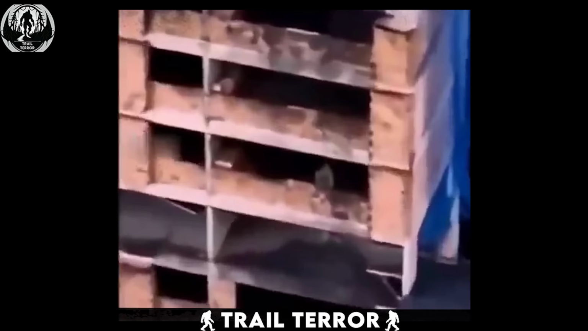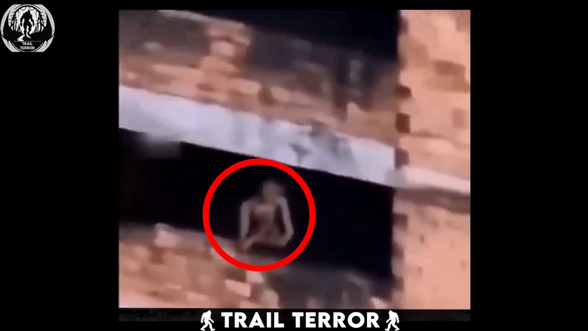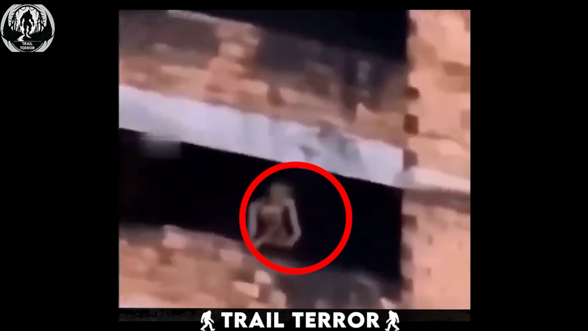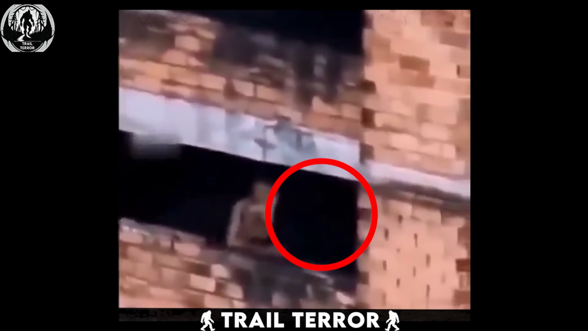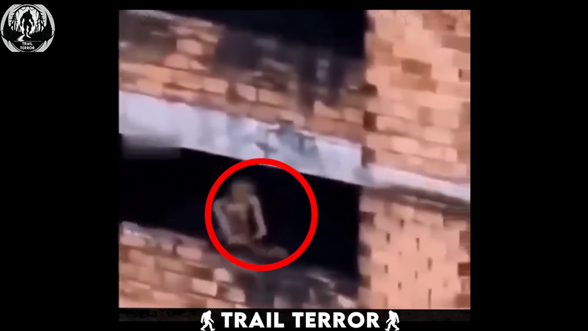What is that figure? It seems humanoid, but distorted, skeletal even, and the face. Is it blurred or simply lacking recognizable human features? Those fluid movements, as if it glides instead of walks. And notice how it seems aware of the camera. The person filming is in the opposite building, and on a much higher floor. Yet, the creature notices them and moves away out of sight.